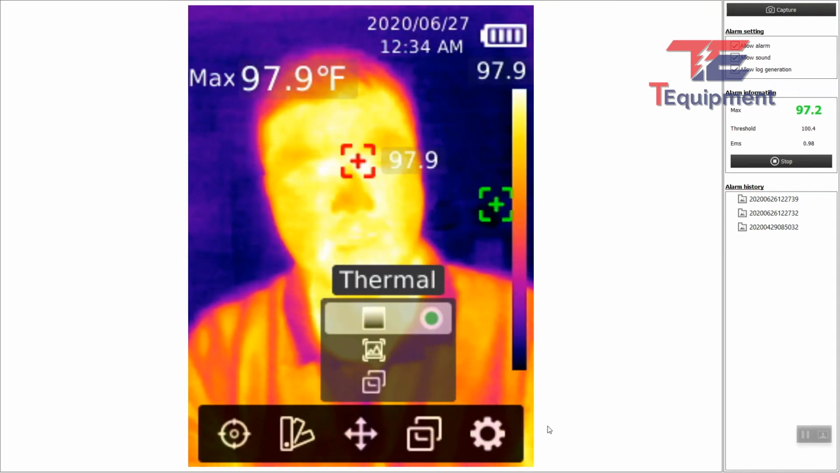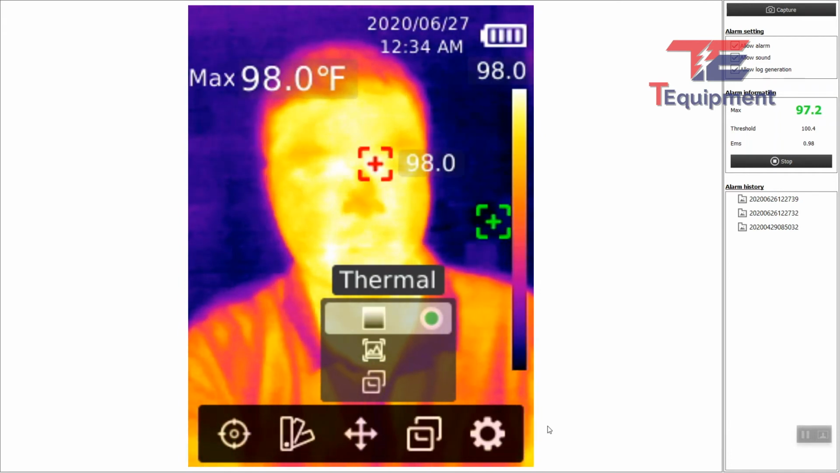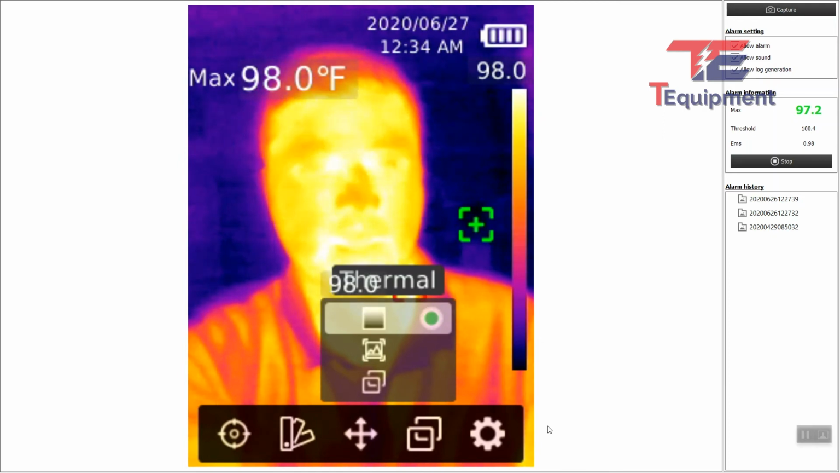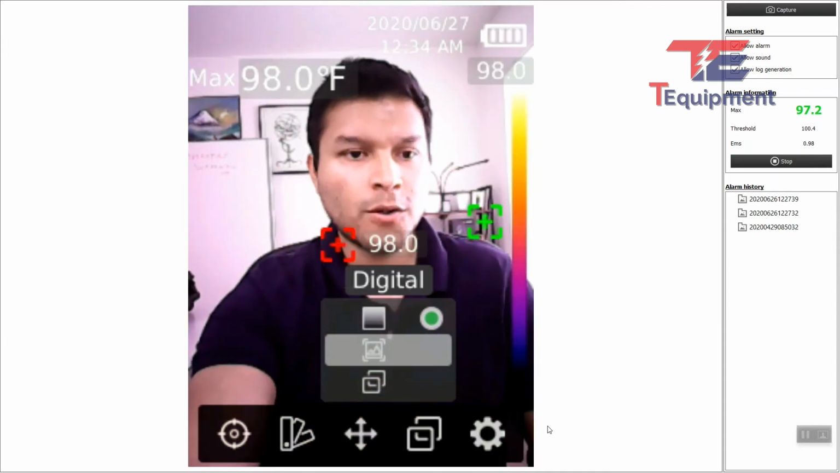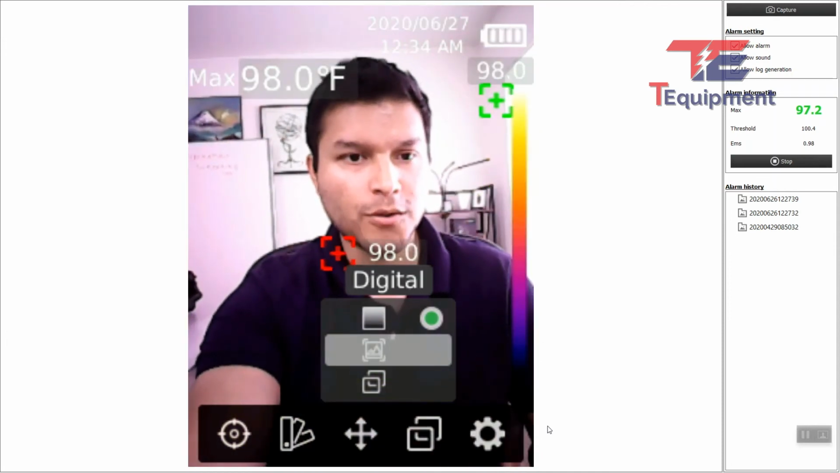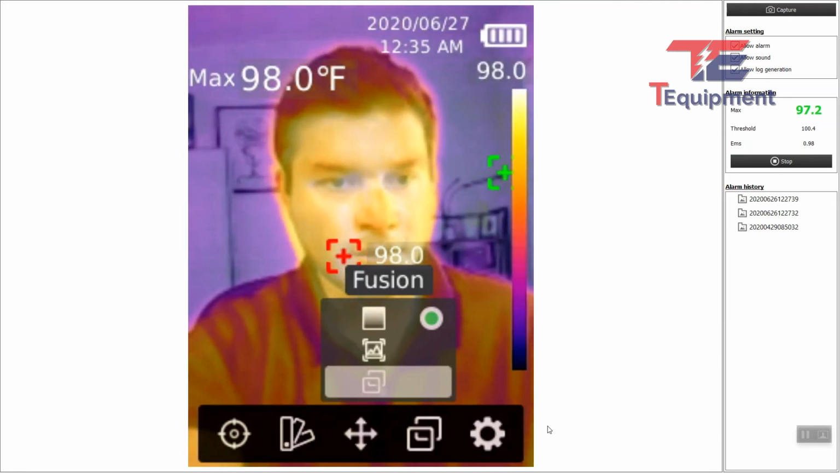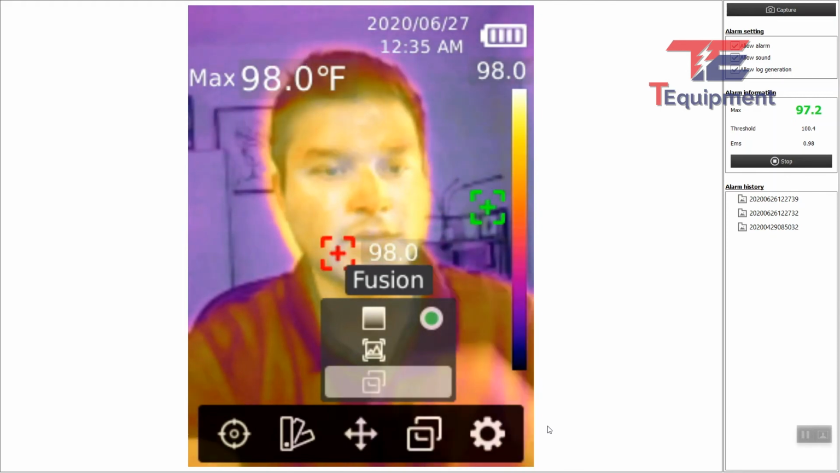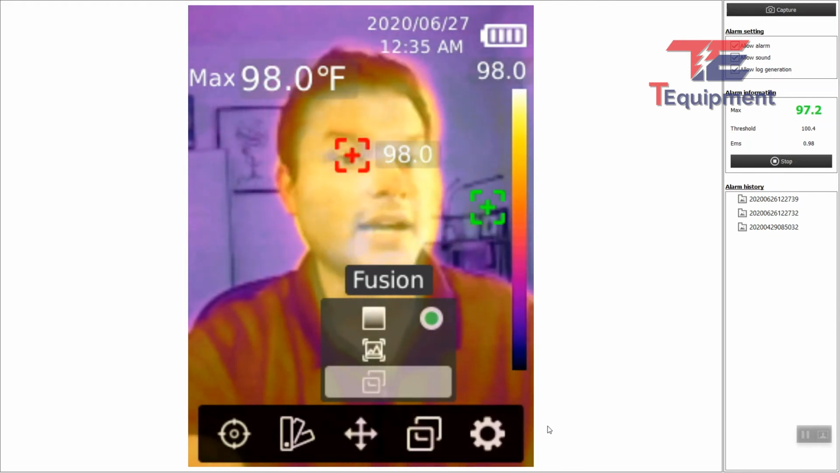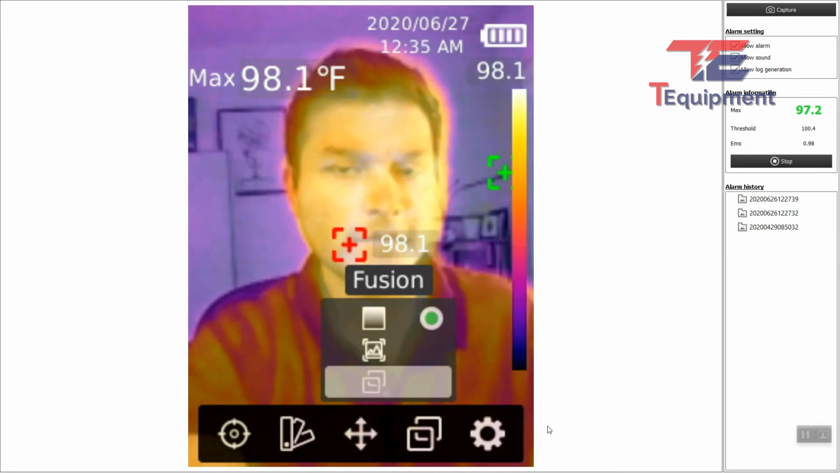All right, so I've had the camera now in the front here, making it much easier to see as we cycle through these. Again, thermal mode, you can kind of see it. It's looking for the high spots within my face here. If we go into the digital mode, you can now see it's still doing the same thing, but you don't see the thermal view. And then there is the fusion, which actually combines both. And again, it's looking at those high spots currently around my mouth here, and then went to the eye. Notice that if I move a little bit, it'll show up there. So a couple of modes there.